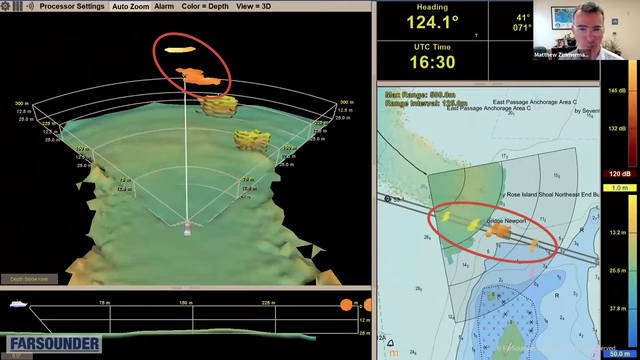In our software, everything that's within that bottom mapping range is color mapped to depth, where blue is deep and yellow shallow, and that's defined by the color scale on the bottom right-hand side of our software. Everything beyond that bottom mapping range is color mapped to reflectivity, and that's designated by the color scale at the top right of our software. And of course, we can also display the entire image as color mapped to signal level just by clicking a button inside the software.